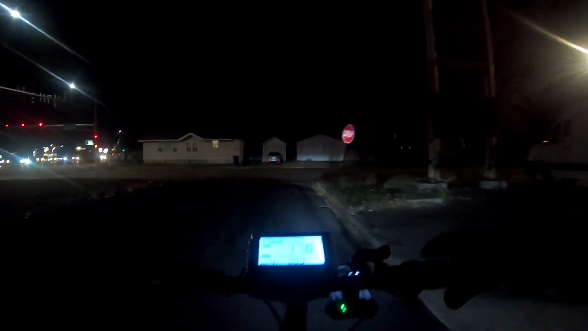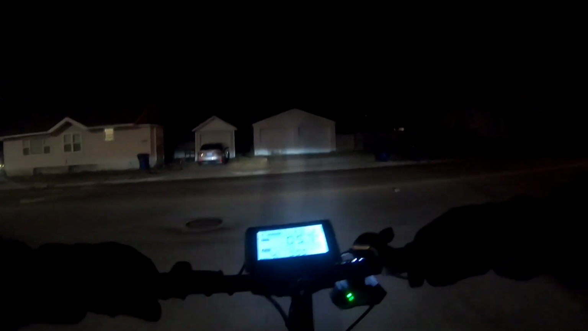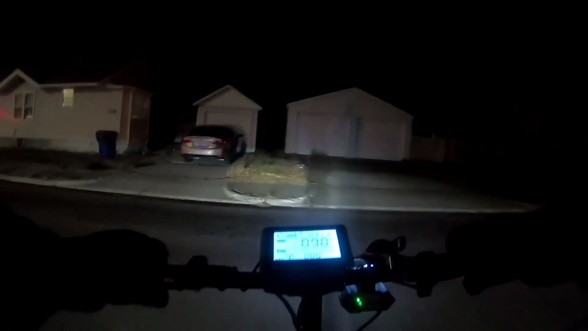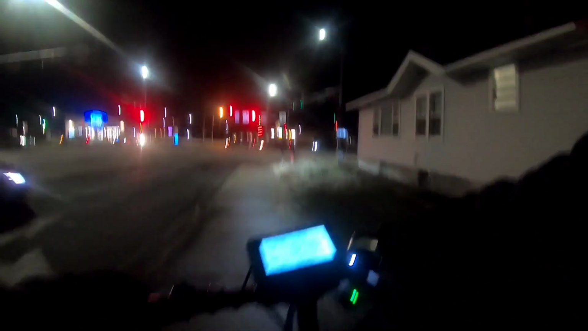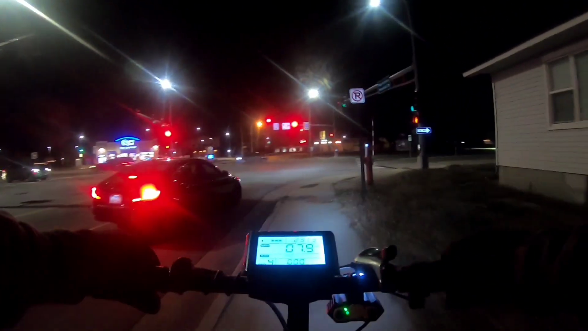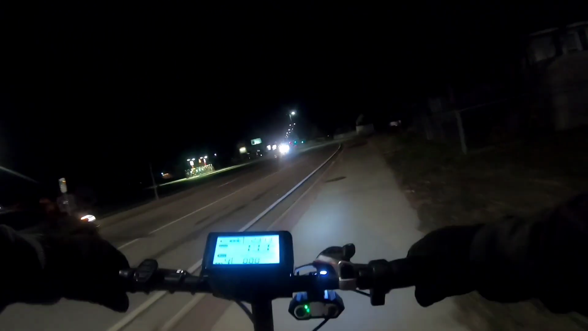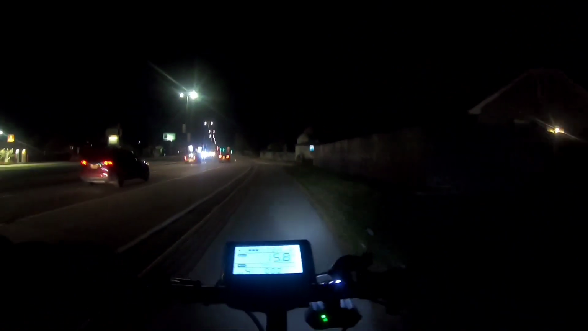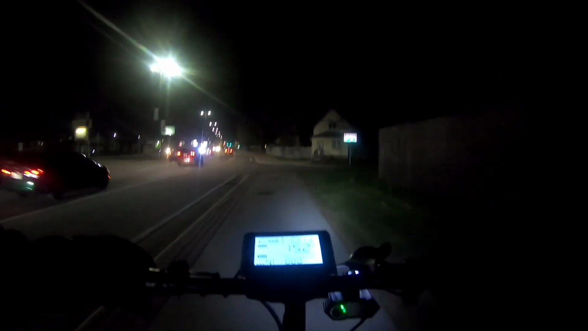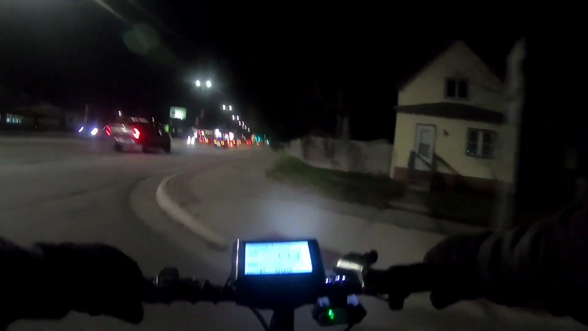Cars, people. Yeah, be careful. Yeah, she's been sitting anyway, so in 4 days the battery's probably lost some charge.